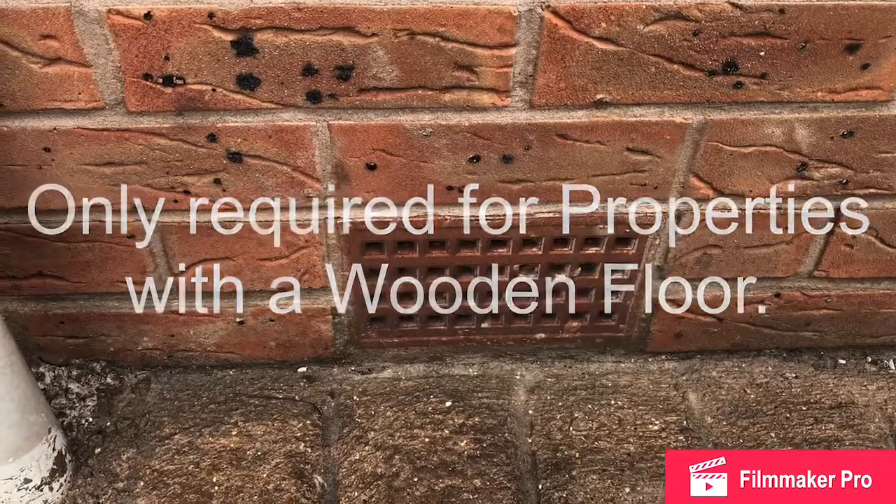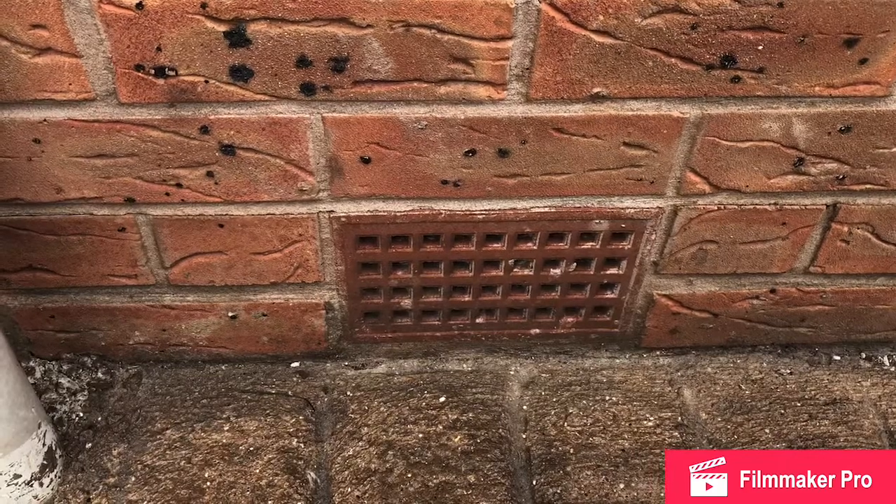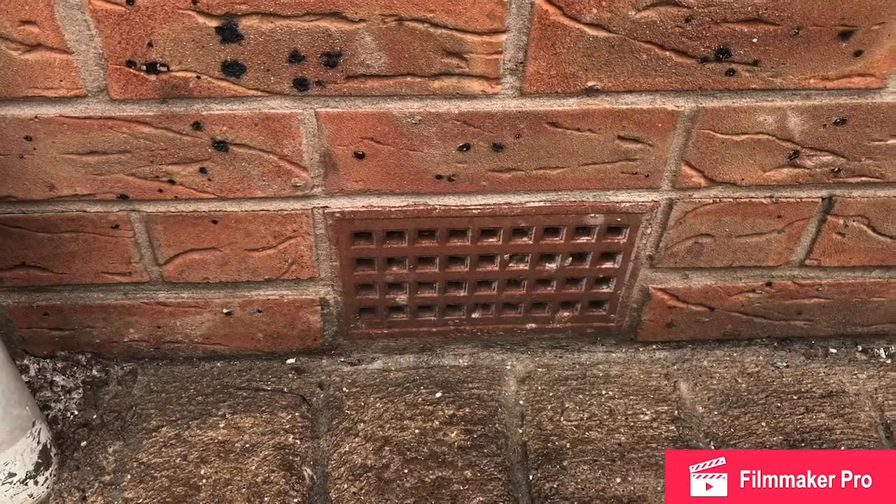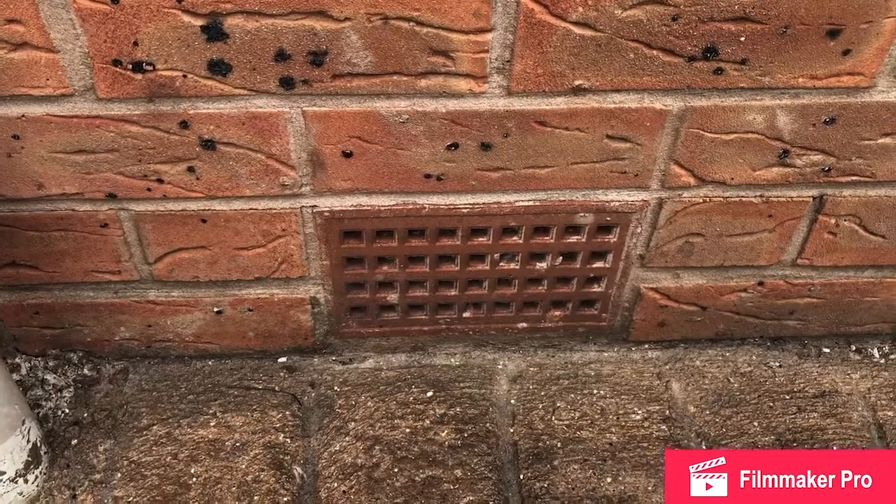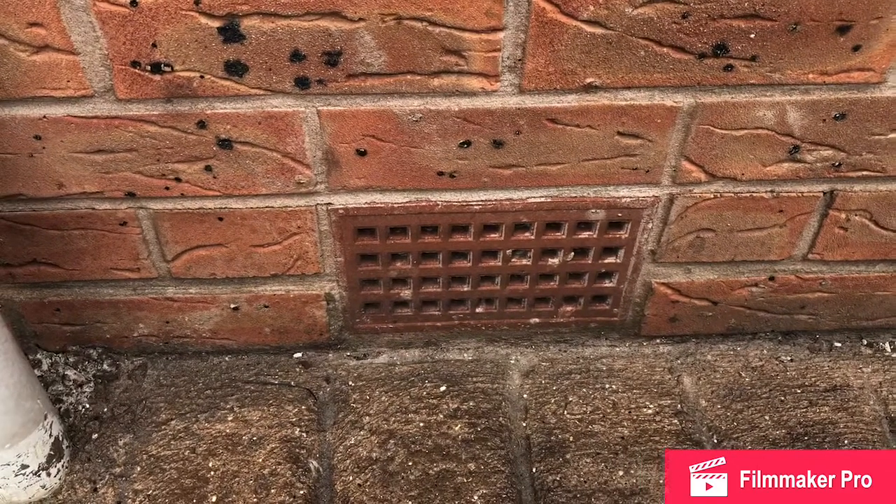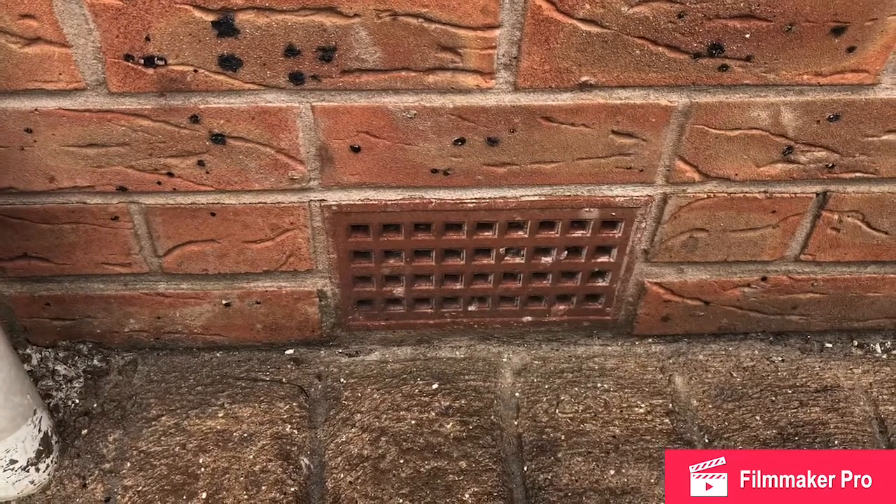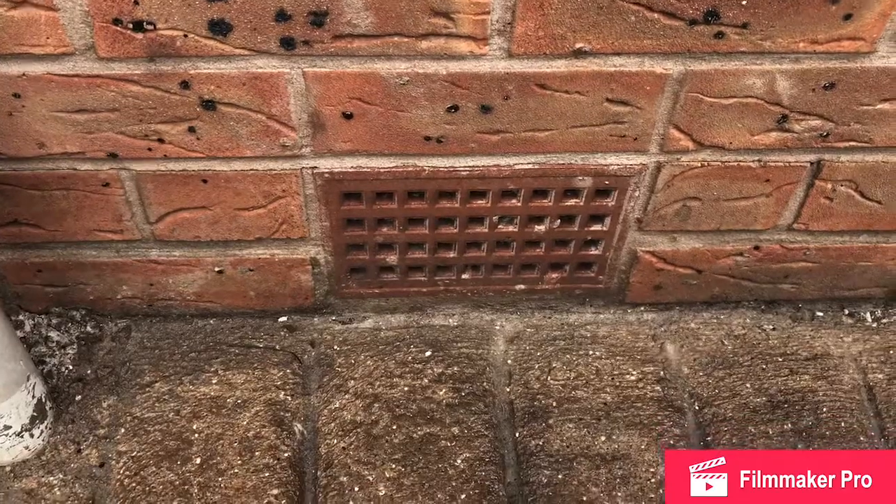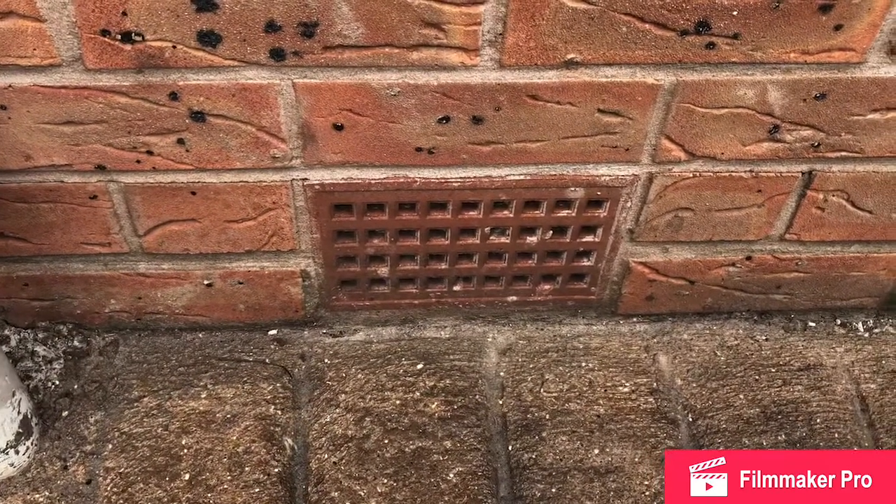Now, you should always keep these vents clear, but one thing they do if you've got an ill-fitting floor inside your house, which we'll go to in part 2 of the video, I'll elaborate more on that, is they do allow air to be pushed from outside inside your property, which will then have a cooling effect on your property, which is most undesirable.